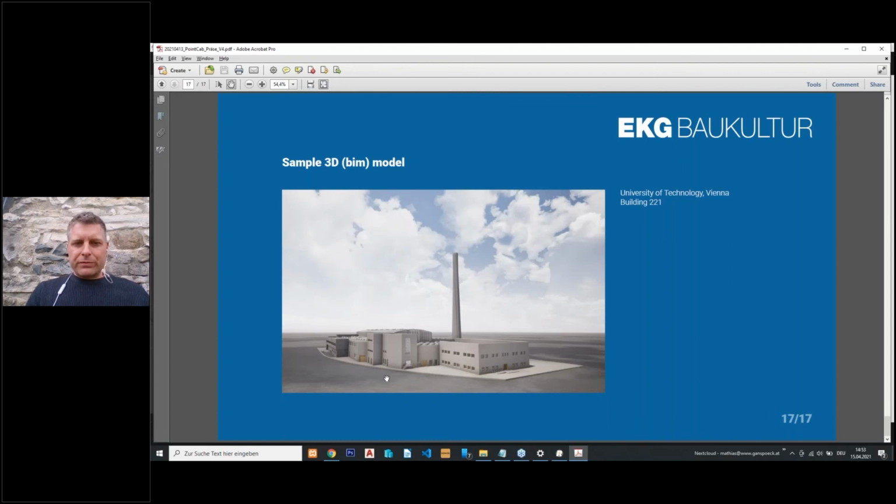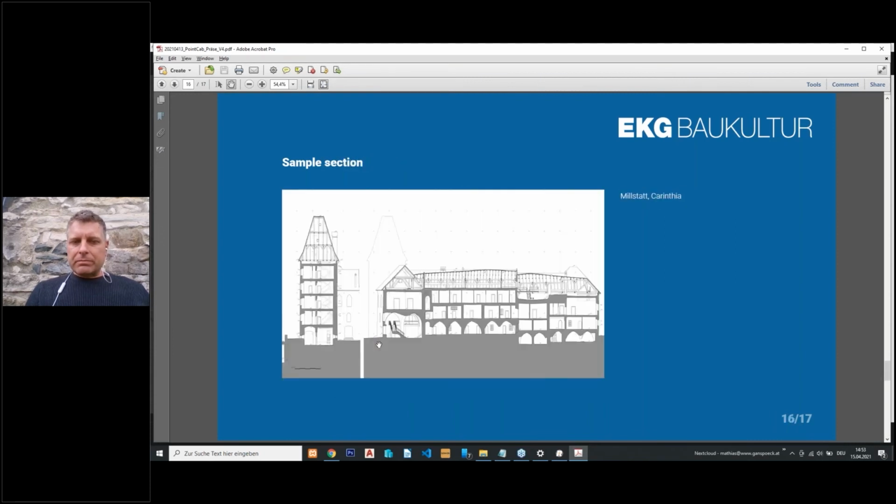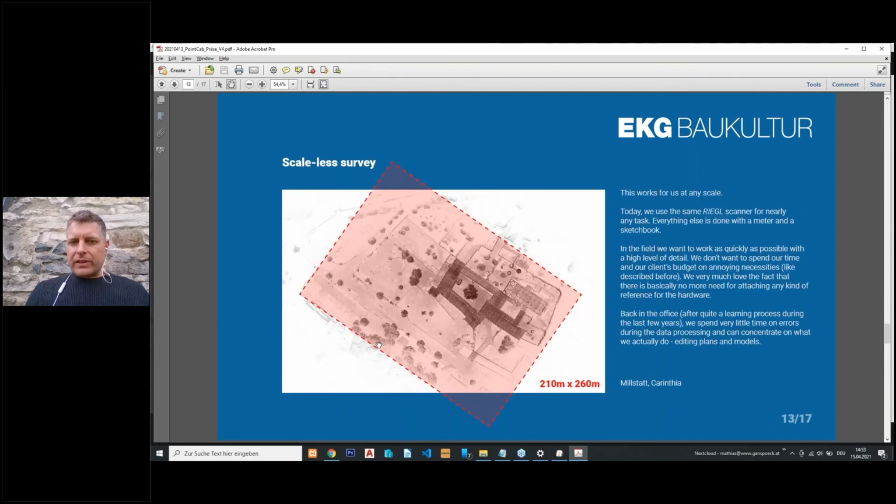This is one part of TU, the University of Technology of Vienna. It's building 221. It's where people who learn to build cars have their laboratories and so on. And yeah, this is really convenient. And in the end, we are really fast.